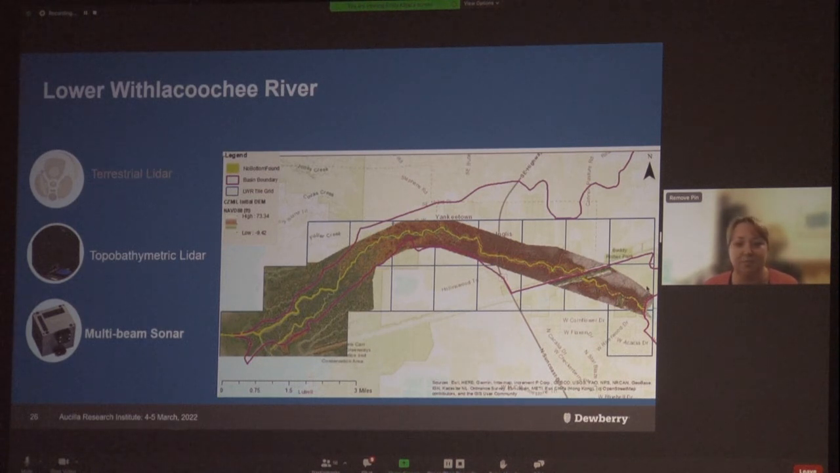I'm sure some of you are probably familiar: this river system can be pretty mucky, so we knew we likely would not get returns past that 3.5 secchi depth. From that, we were able to delineate the areas where we didn't get returns and output a polygon that we then used to guide us in our multi-beam collection.